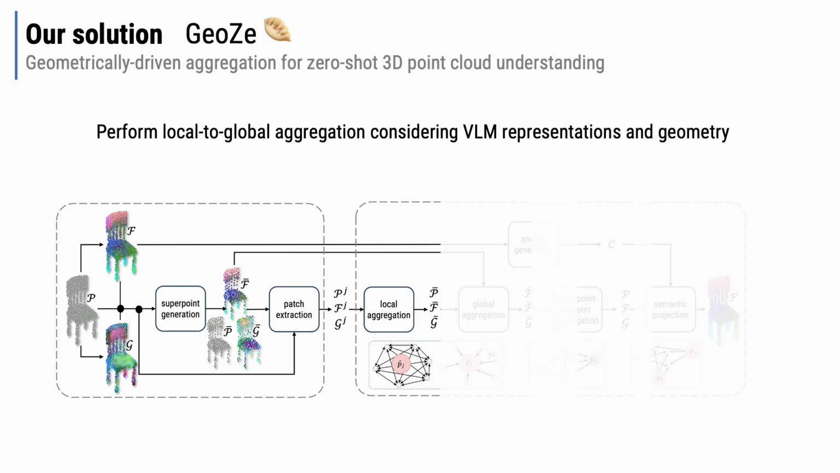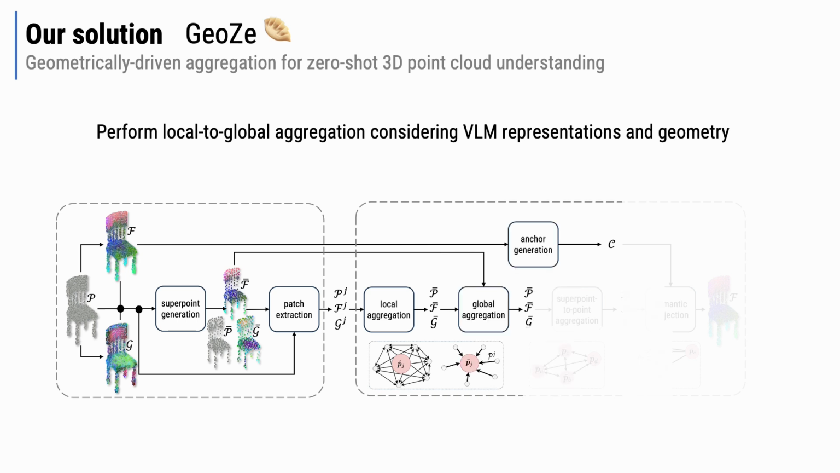For each patch, we perform a local feature aggregation to denoise the VLM representations. Then, superpoints undergo a process of global aggregation. Specifically, we apply mean-shift clustering on point-level VLM representations to establish VLM representation anchors.